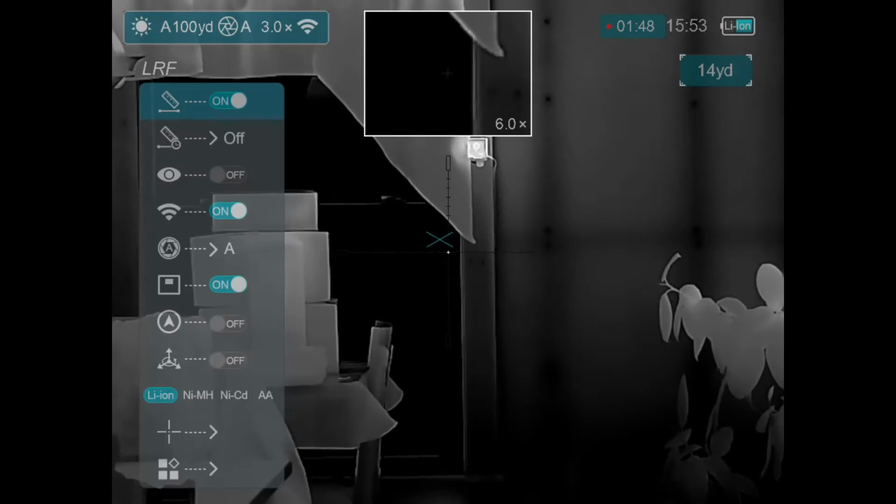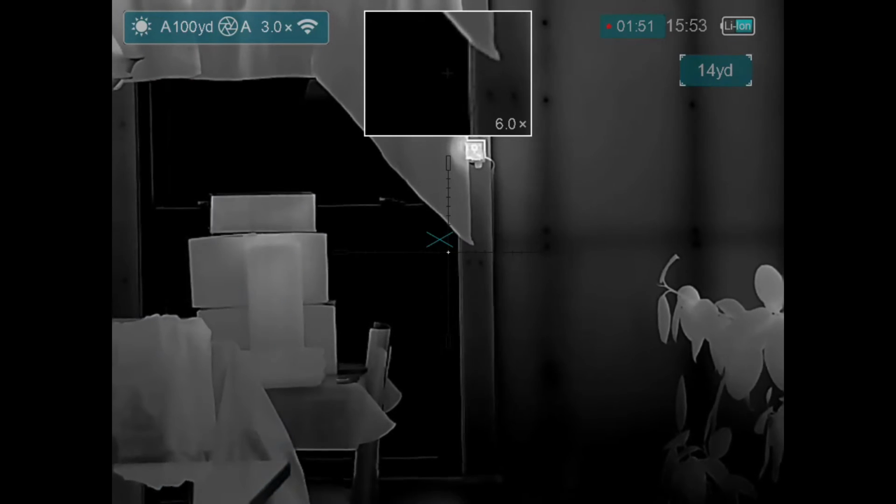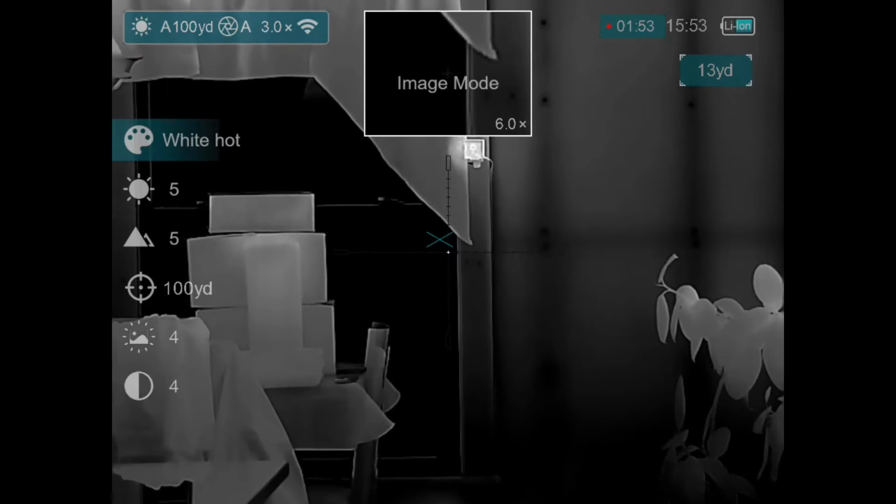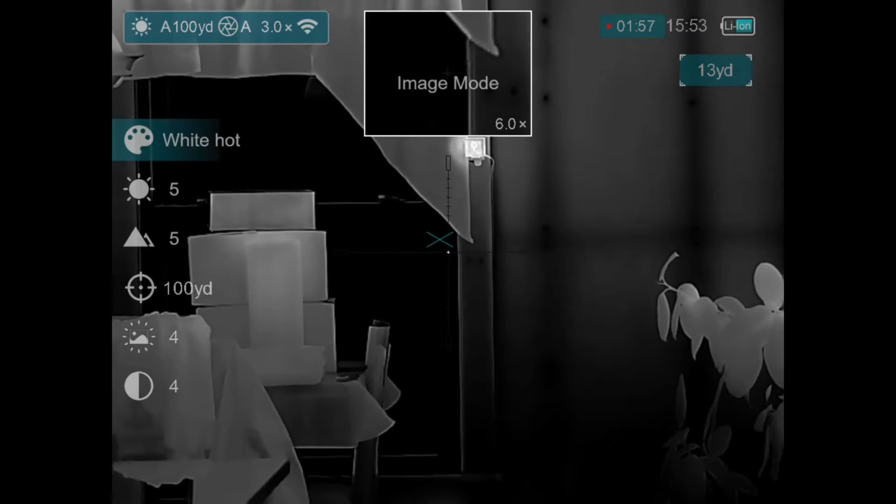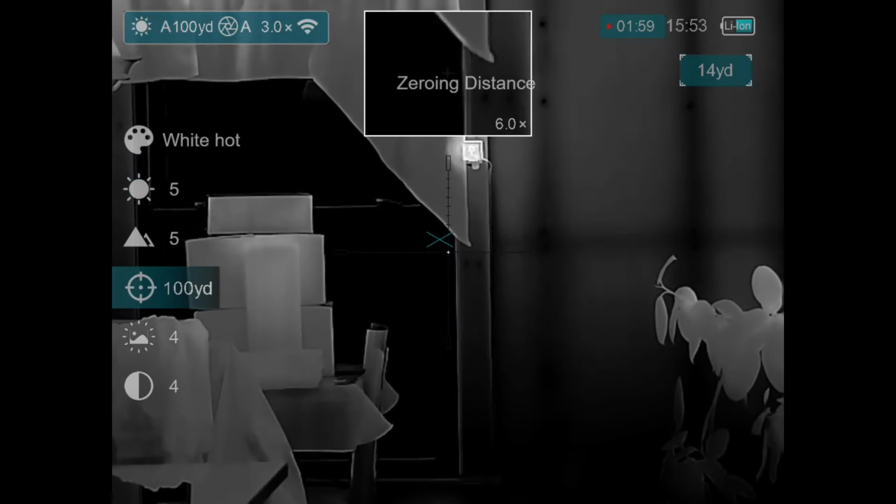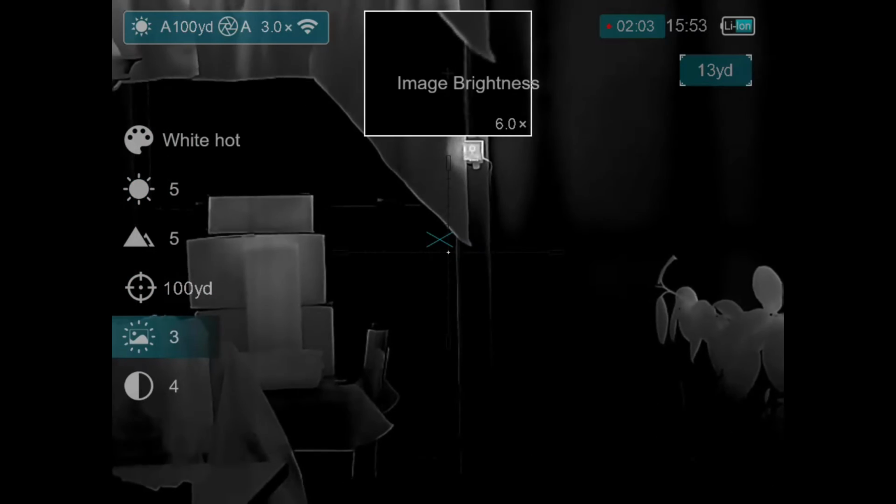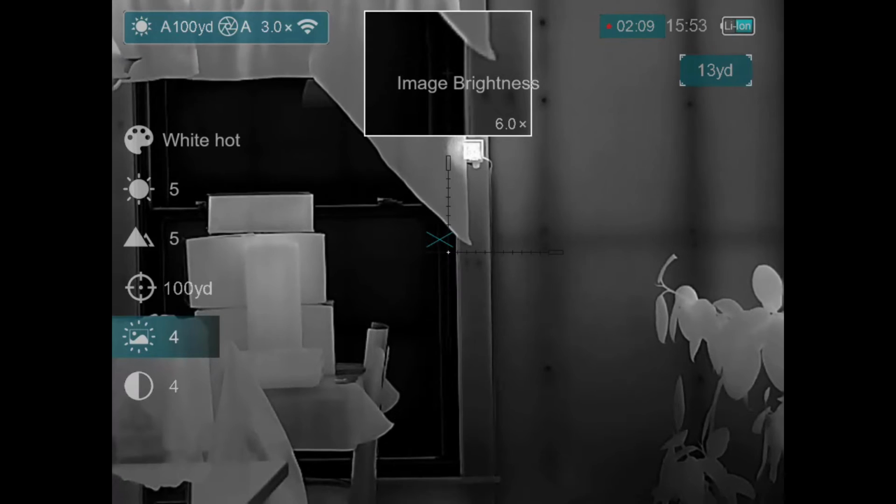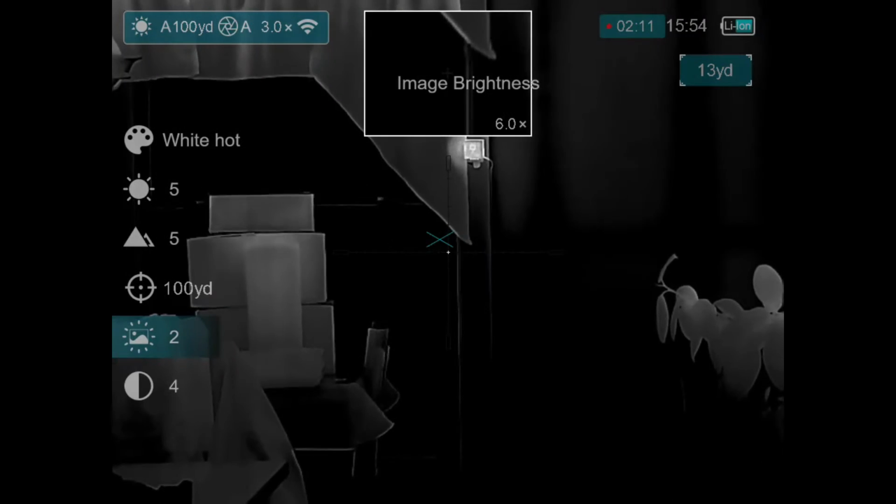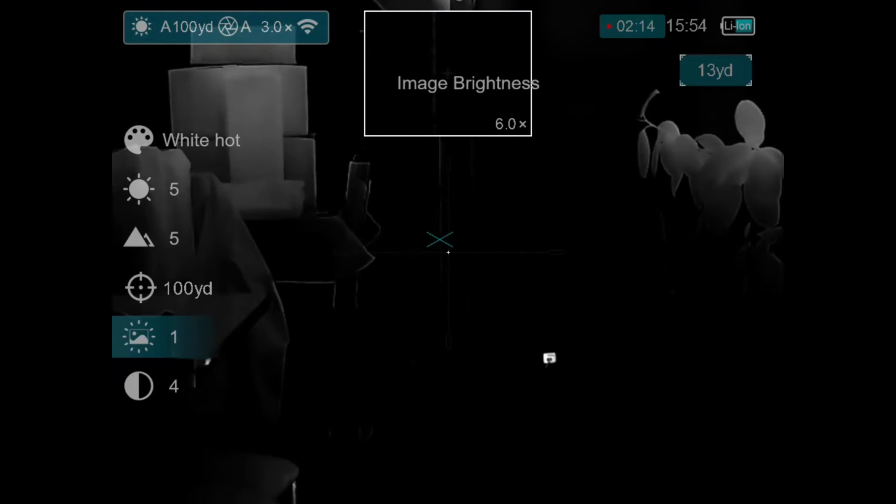Whoops, the menu timed out on us. So this is the big menu. I'm not going to go into that right now. This is the small menu. So put that back into white hot. Let's go down. This is your zeroing distance. This is your image brightness. Now I'm sure this will be discernible in the video. As you can see, we've got 5 levels of that. That's very bright. This is not as bright. And 1 is really almost unusable.